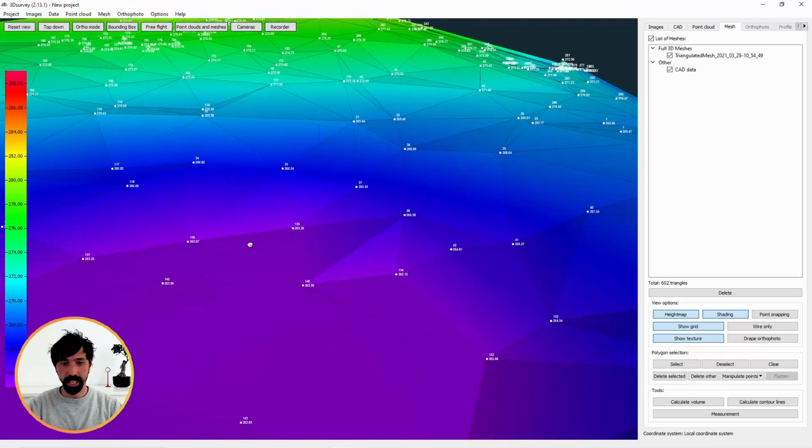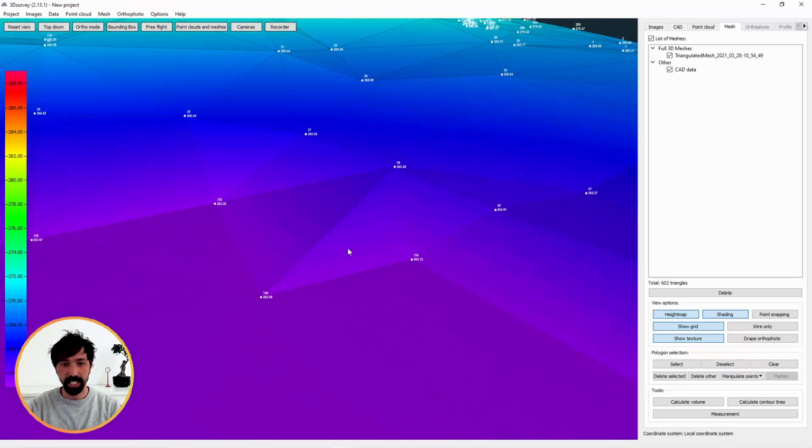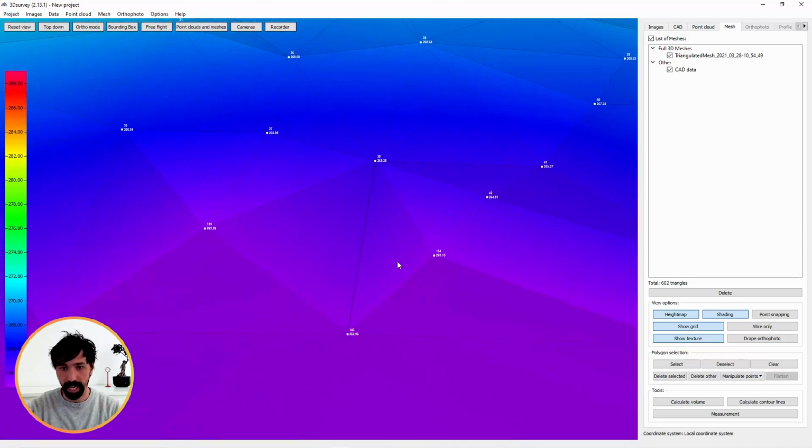Then, in case those points were not automatically perfectly connected, like in my case, I can see I would probably need to connect those 2 points. You can import break lines, or actually even more, you can draw break lines in 3D Survey.